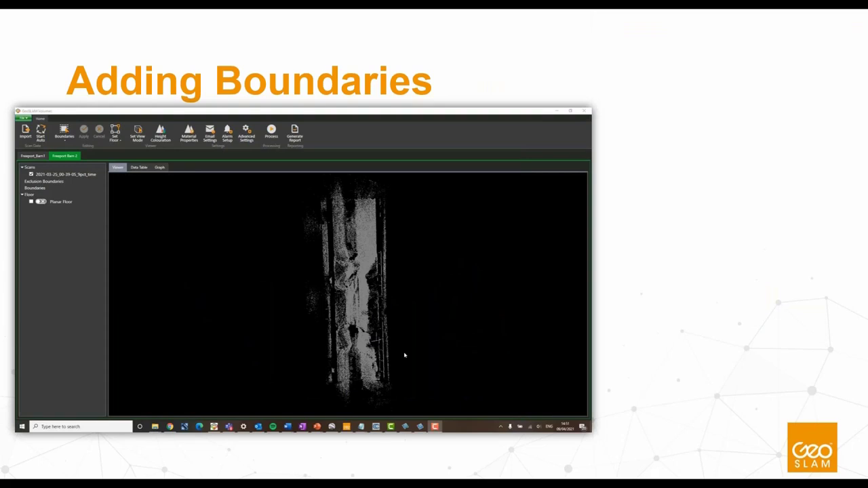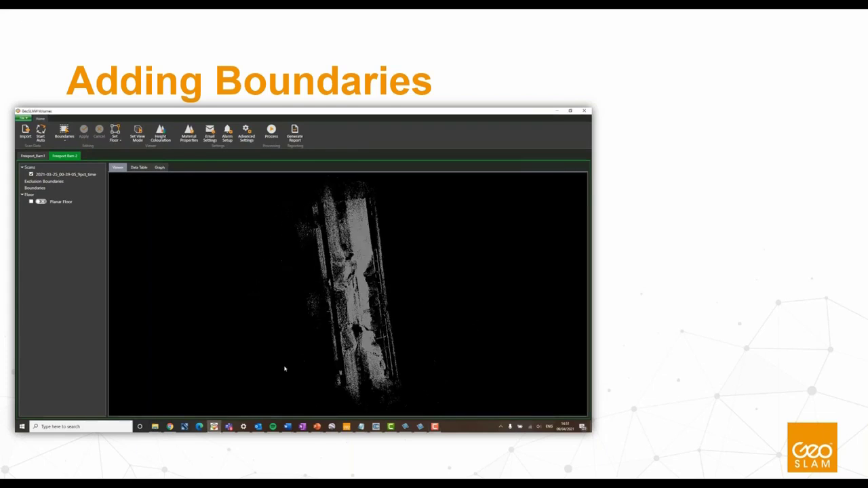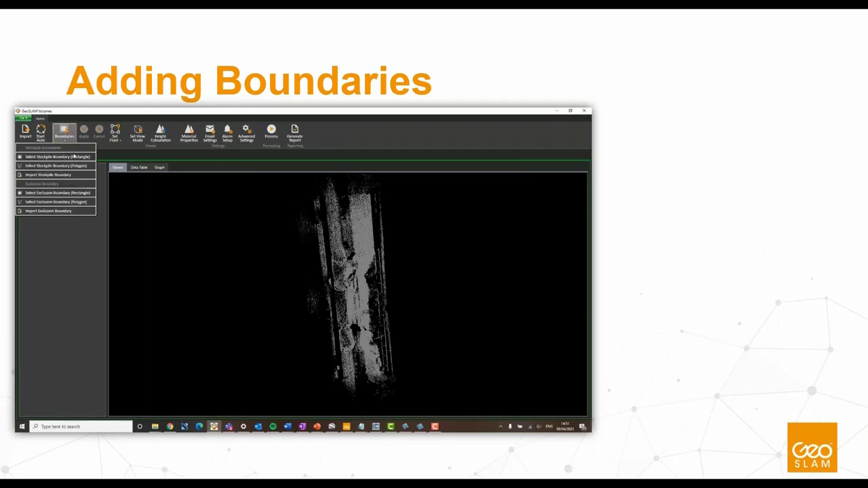So after our data is filtered, that filtering will happen to every data set. However, in order to process every data set, we need to set some boundaries up. So this video will show that quickly now. It's a very, very straightforward procedure.